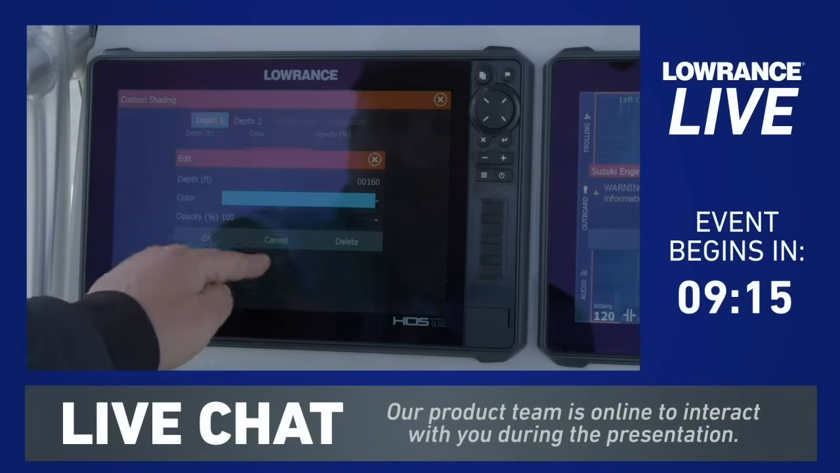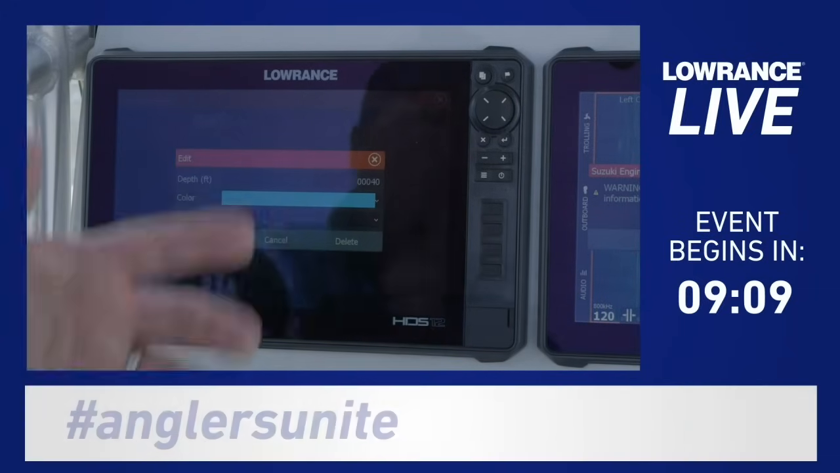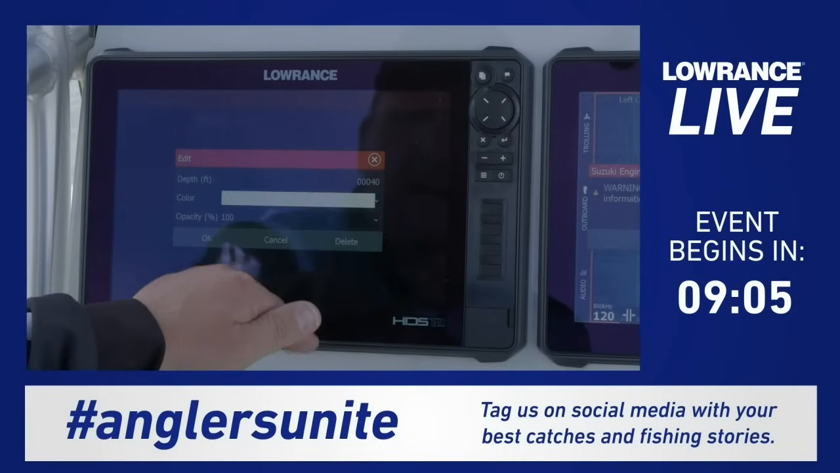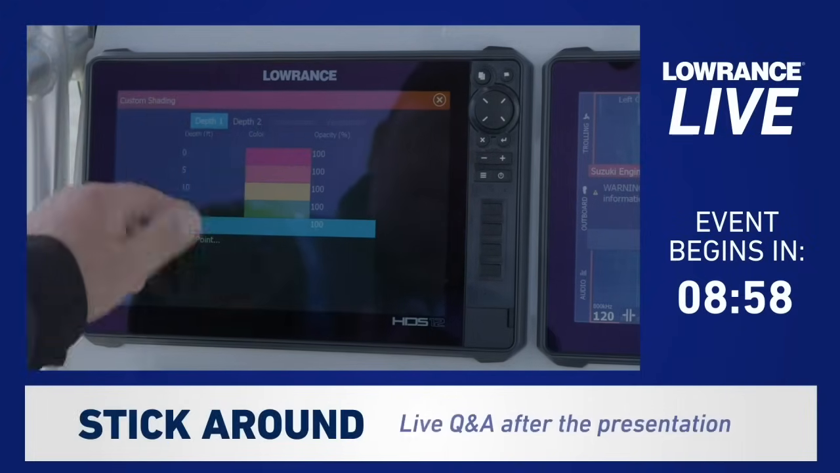Then after that, my next one, I'm going to change to 40 feet. Now you can set these depths at whatever you like. It's whatever you're comfortable with. So for a little bit of contrast at the 40-foot range, I'm going to set that to white. So now you can see I've used all of the colors that were there.